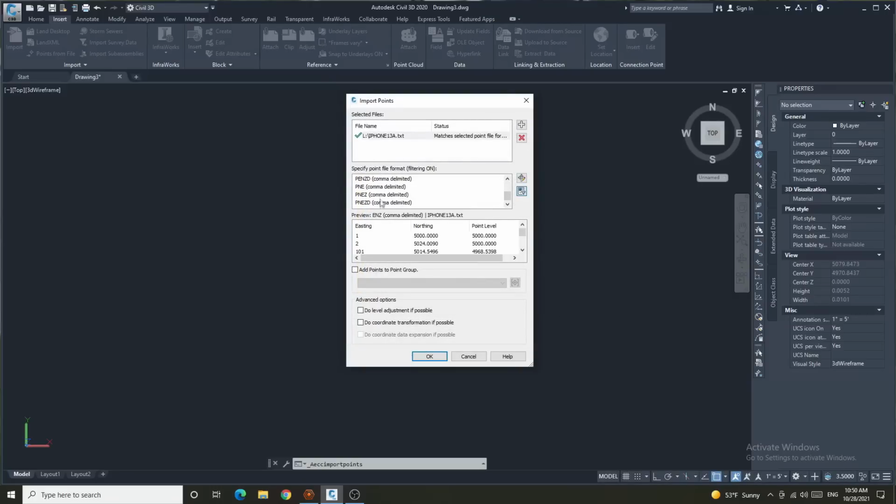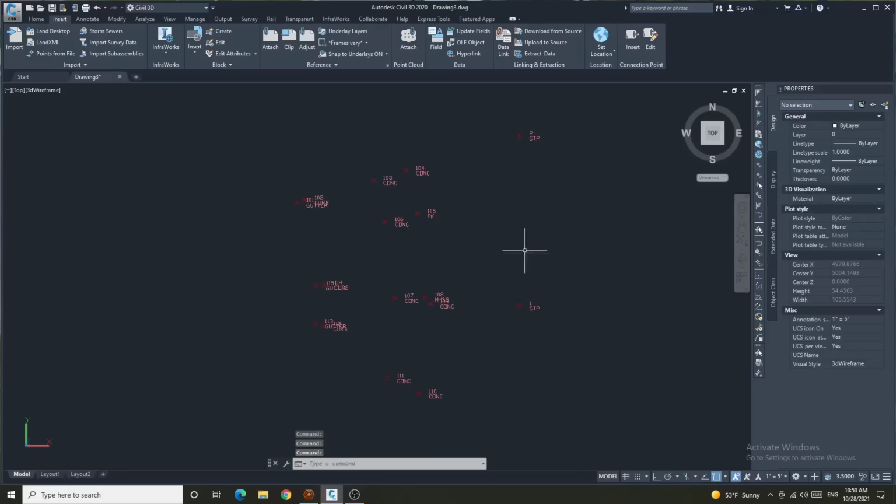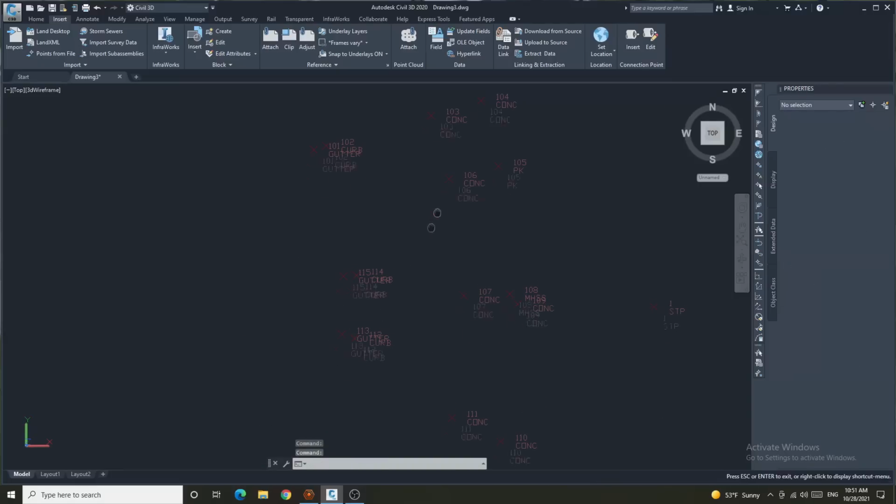The point format is point number, northing, easting, elevation, and description. So all of my points are here. We'll go ahead and just click OK. And there we go. We have all of our points. Here's point number 1 where the total station was. Point number 2 where the backsite was. And then everything: curb gutter, curb gutter, curb gutter, the sidewalks, PK nail, and the manhole.